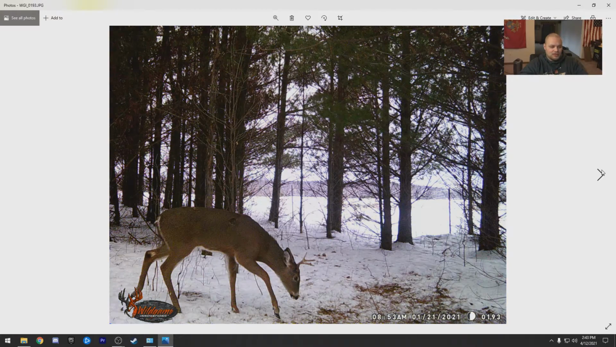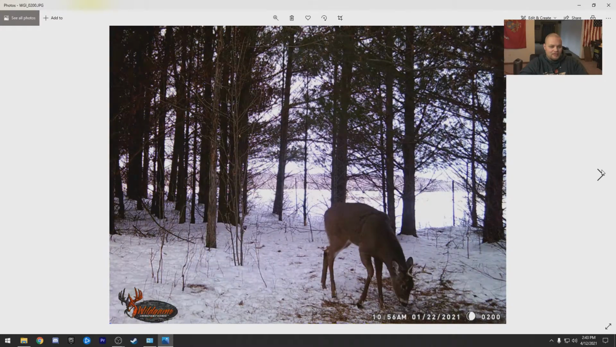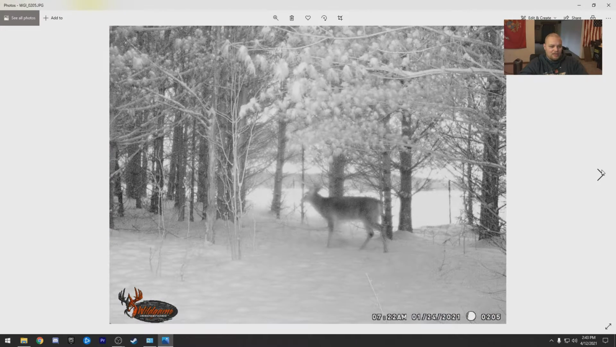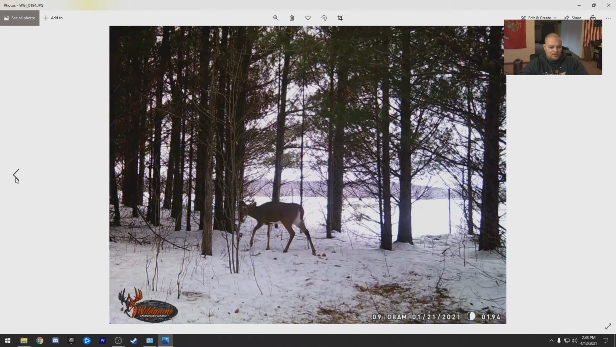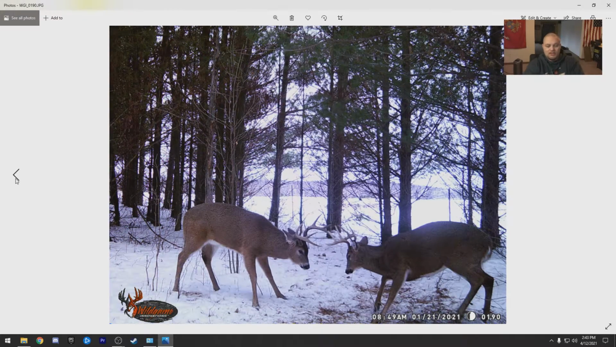Ugh. But you just think about how big those bucks are. There's that one again. You just see these two bucks on January 21st, and think about the growth that both of these bucks are going to get in the next year. How can you not be excited?